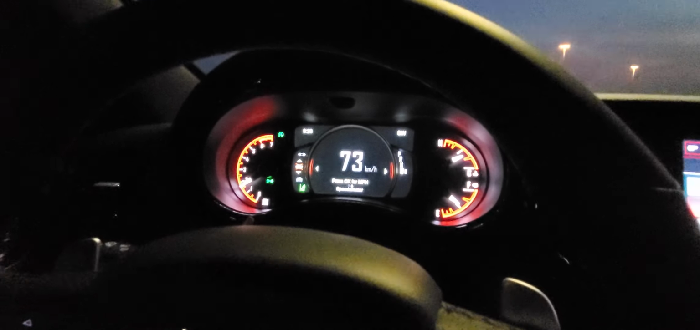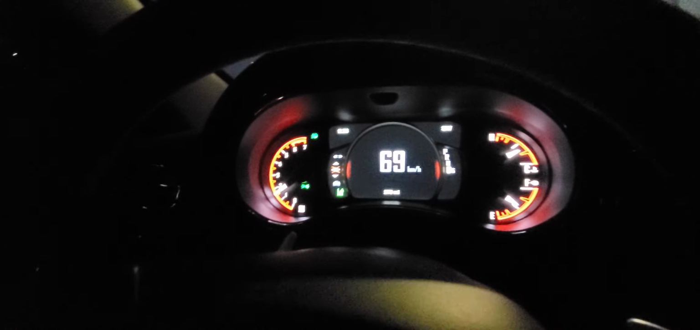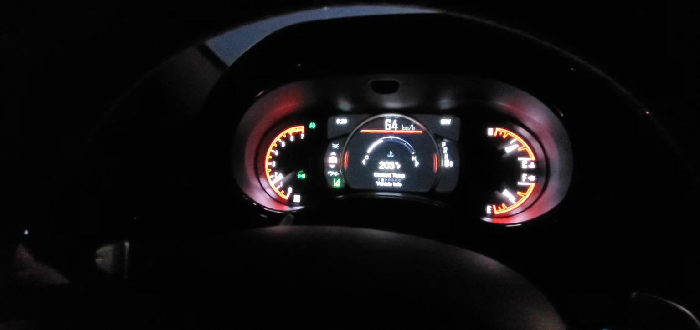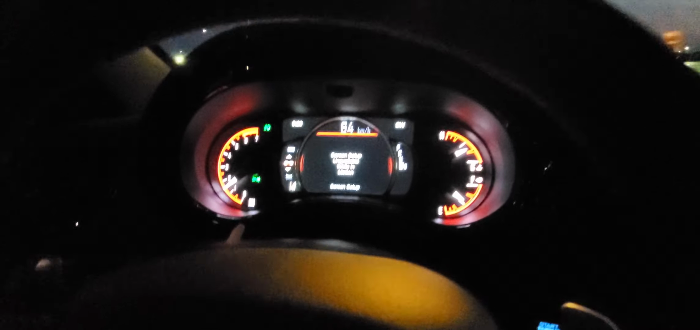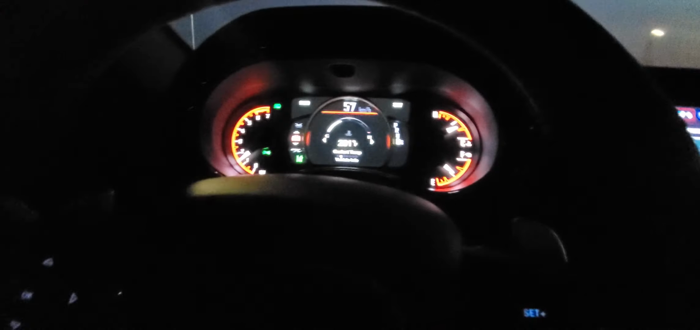Just jumping back and forth here. Let's see. Yeah, I'll have to go back into my settings here. It's showing in miles, but I have I think 400 and some kilometers on the vehicle right now. I have other vehicles that I drive for work and stuff, so I don't tend to drive very much, and I like to try to keep the mileage down.